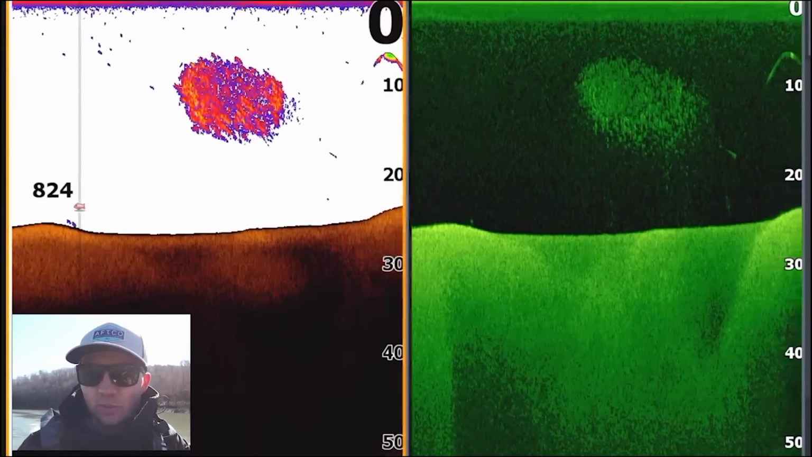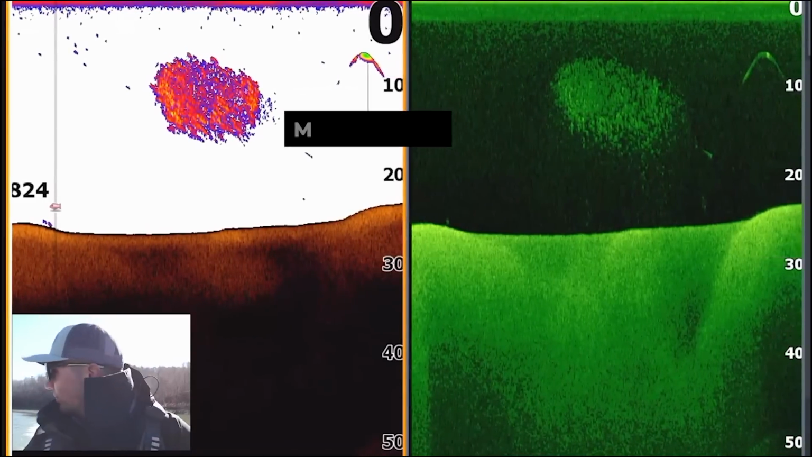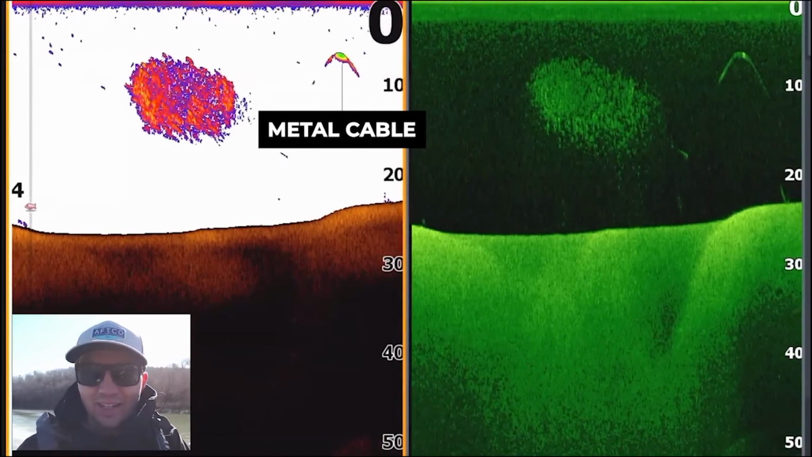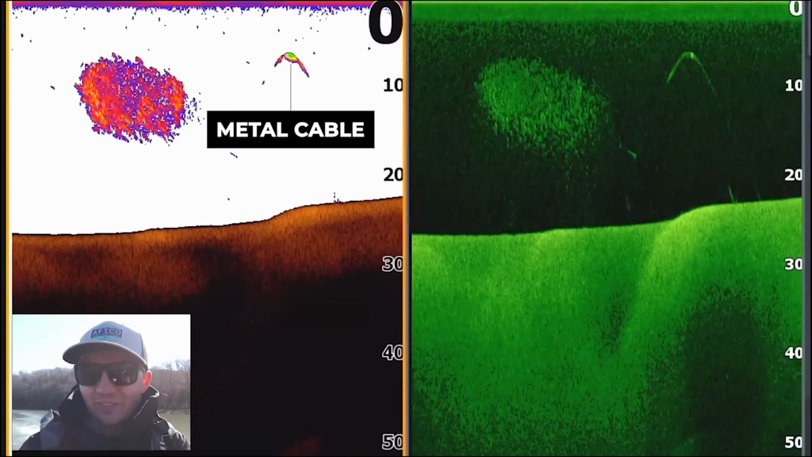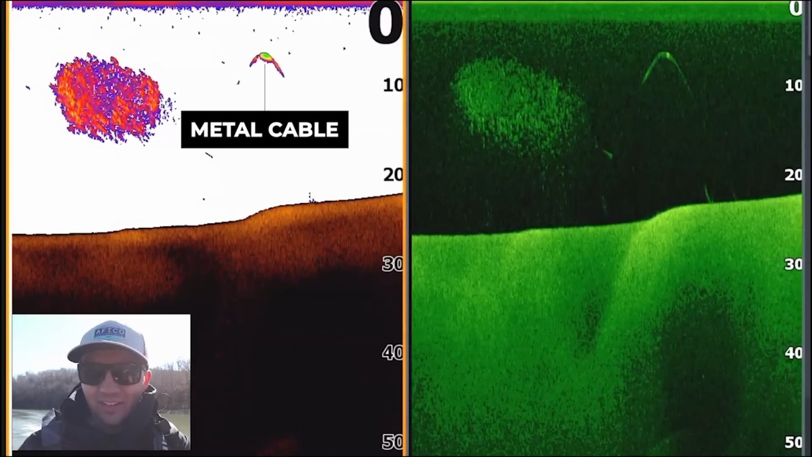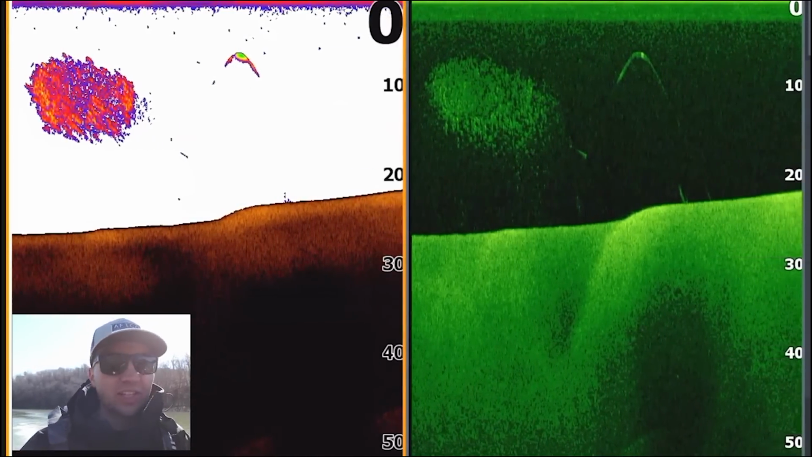Honestly, what I think I need to be doing is, and I think that is not a fish that you see there on the screen. There's like racing buoys or something out here. That is not a fish. But there's definitely bait fish out there in that little center of that cut.